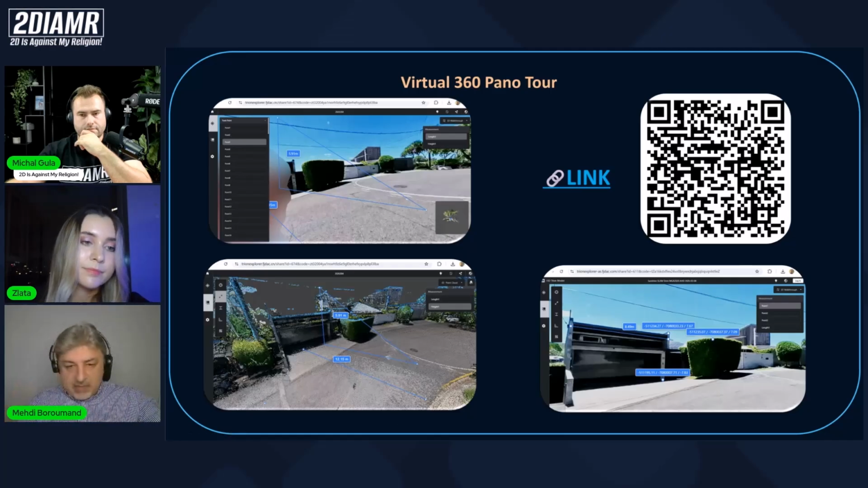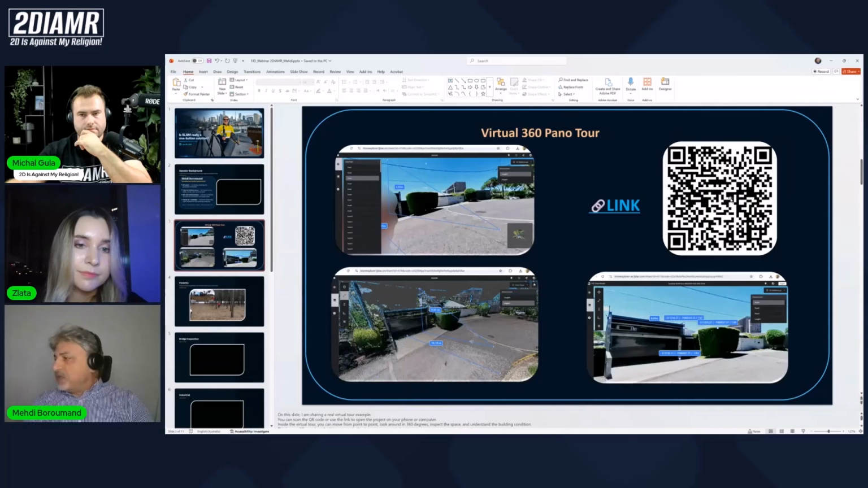So this link that I've just put in the chat, if you share it with your audience, they can click on that link and they can scan this QR code to be able to immerse themselves and walk through the shared link already shared.